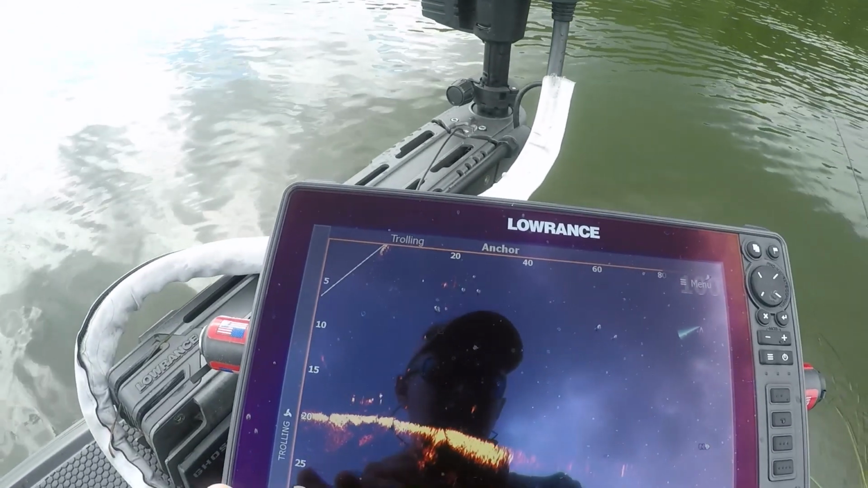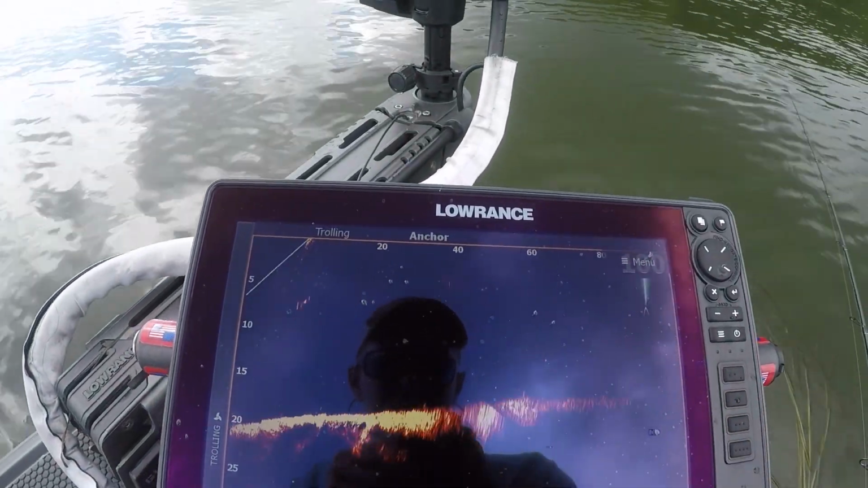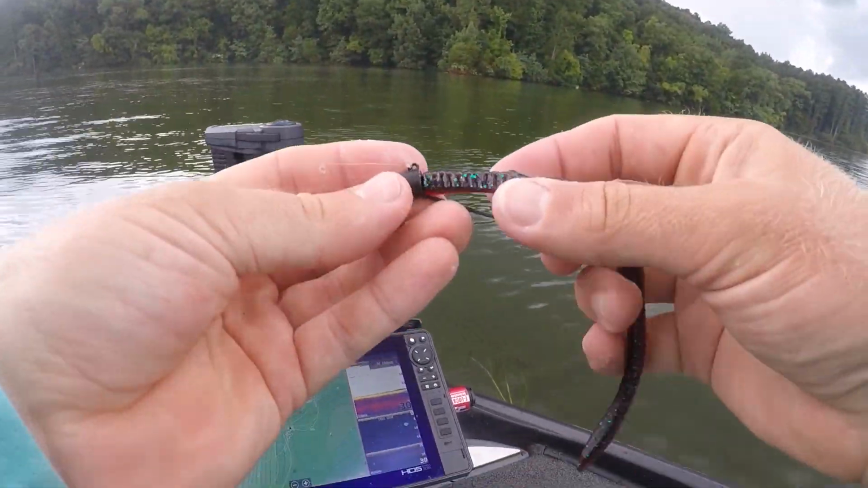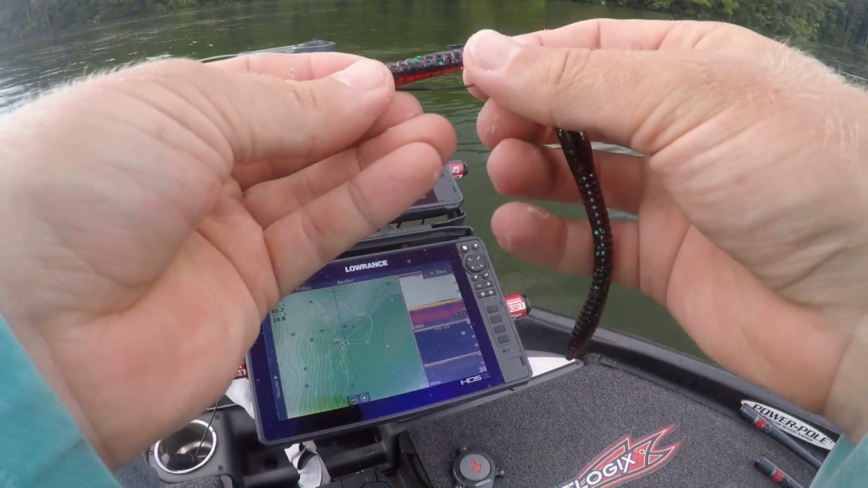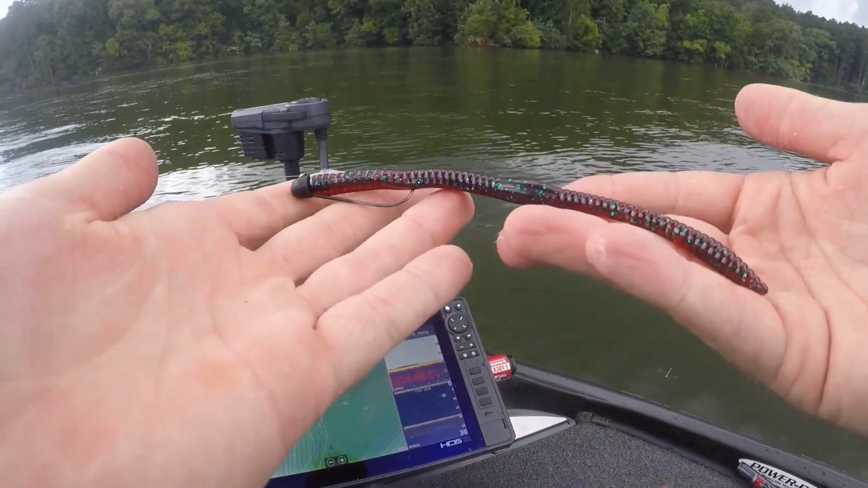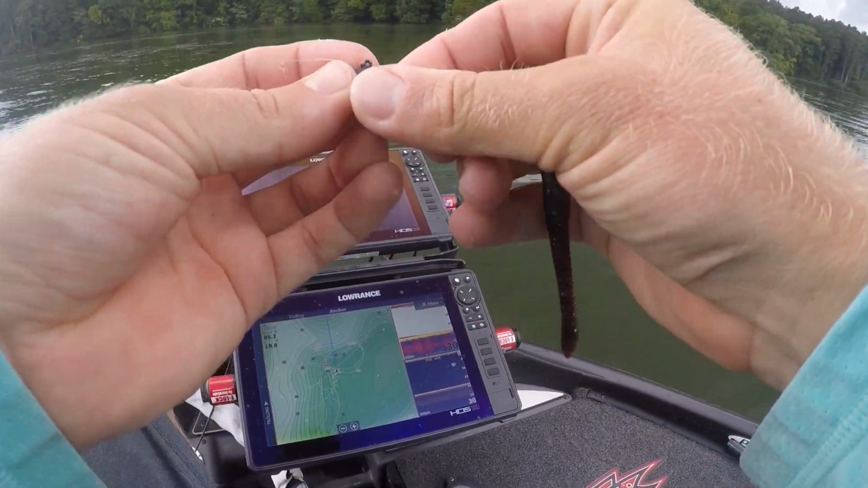But essentially, we're scanning with the Active Target. We're looking for individual fish or little groups of fish, and we're casting to them with this shaky head. It doesn't seem very traditional to cast to these fish, but it seems to really trigger them for some reason. It gets down on the bottom and they just kind of get up behind it, and you just shake it real slow. Honestly, you're not really even shaking it. You're just kind of more or less moving slack line, almost like you would with a drop shot.